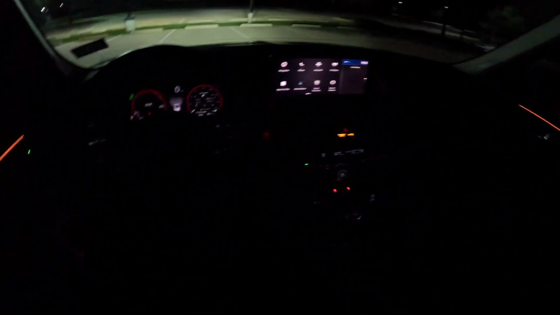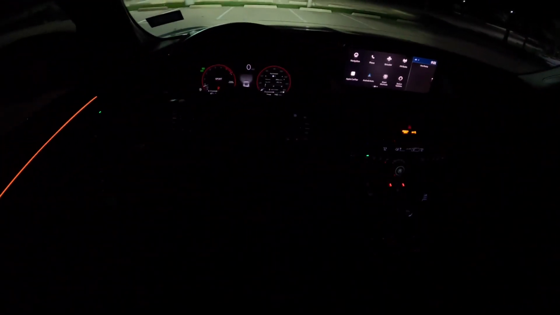The whole point of them is just transportation. There's nothing else. But even the regular MDX feels sporty in some way, which is really good. So Acura did a good job with that.